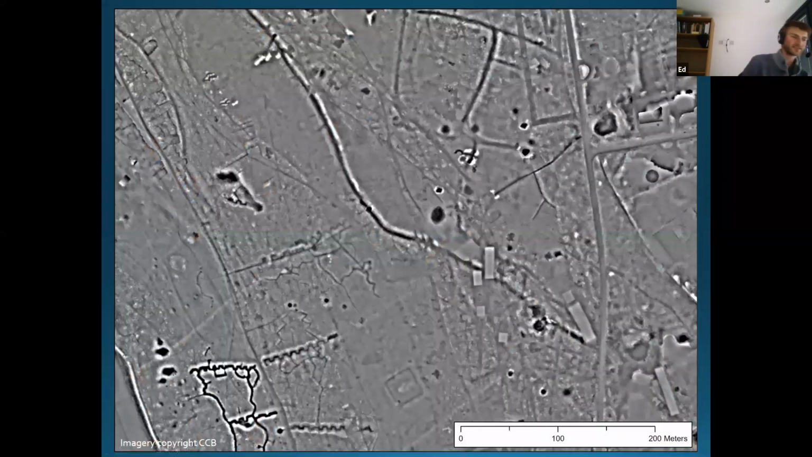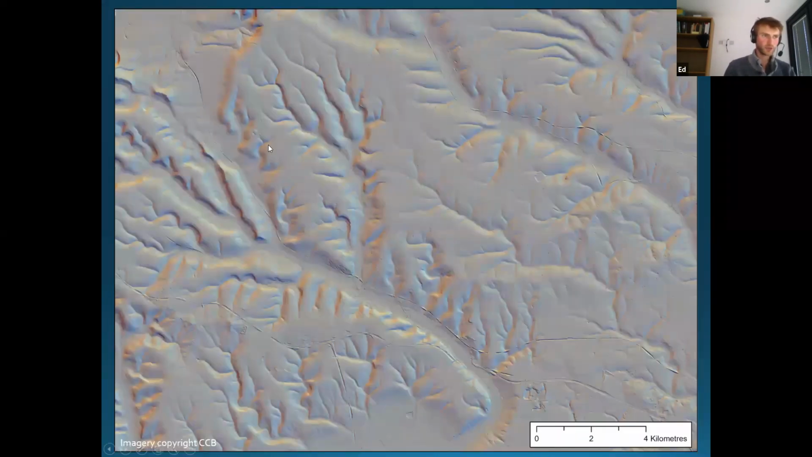And this is where we start to see the really exciting stuff. So here we're in at a scale of, you can see, 200 meters here on the scale bar. And this is a slightly different visualization type from the previous one. In this one, this is what we'd call a hillshade. So we've sort of shone sunlight across the landscape and seen where it casts shadows.